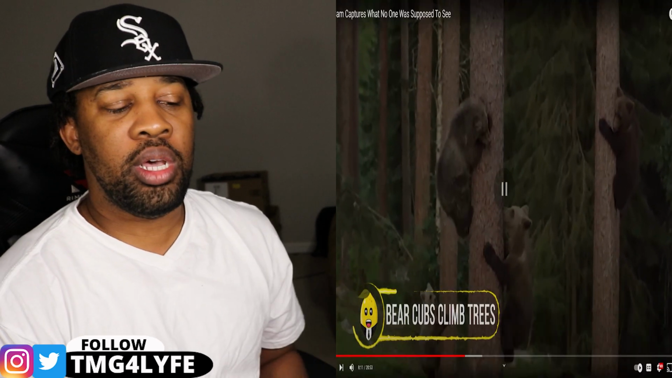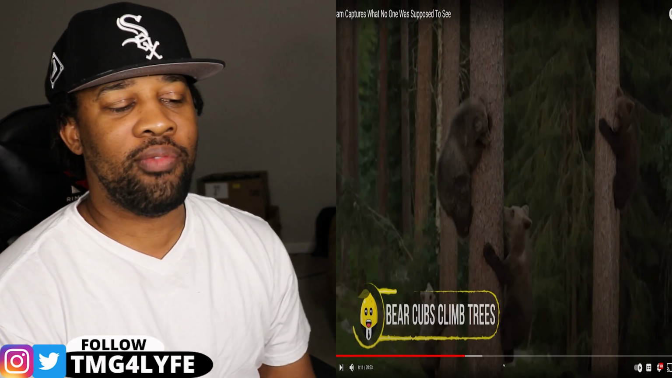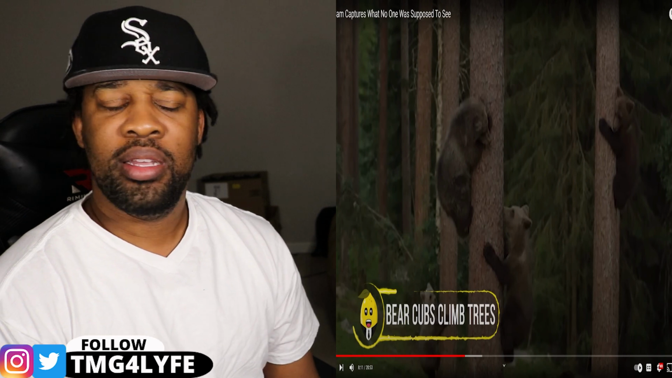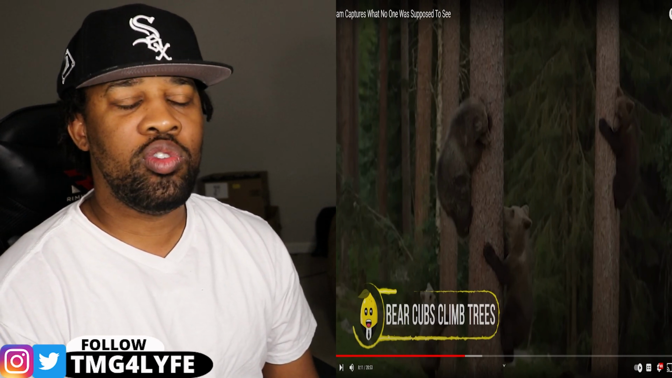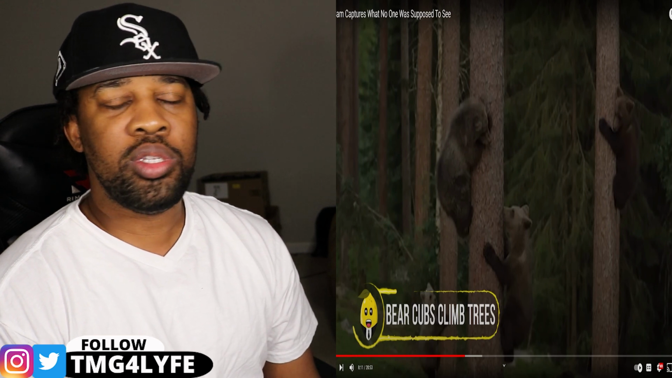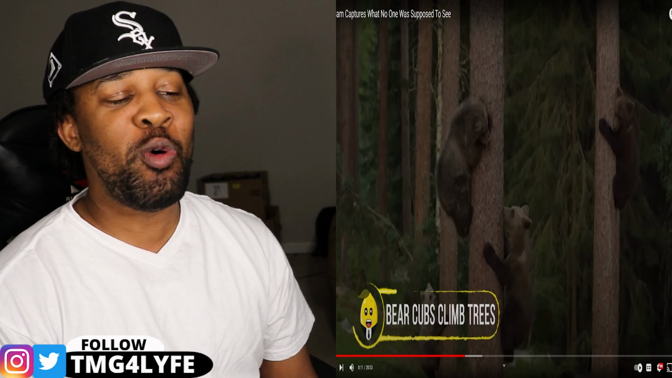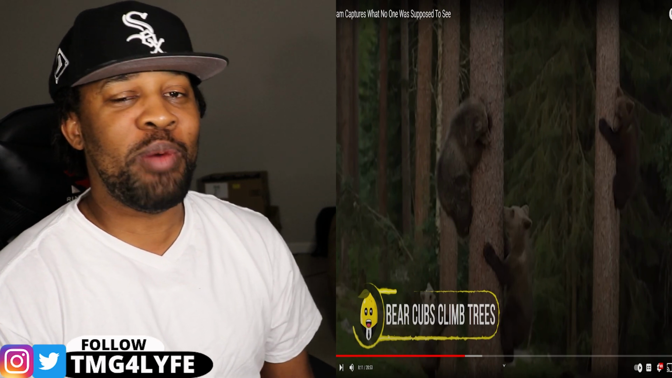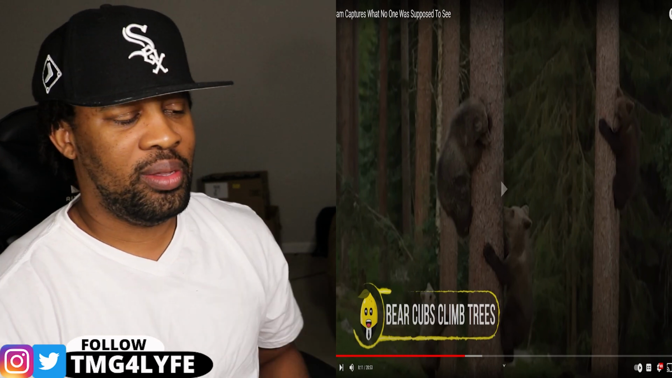Bear cubs climb trees. Oh, that was another thing, because I had to do my research on the bears, right? I couldn't go up there half-cocked. So I was like, oh yeah, these jokers climb trees just as good as any animal out there that can climb trees, bro. So that whole thing, you can run, jump, climb up a tree and go to safety? Nah, he's still coming after you.